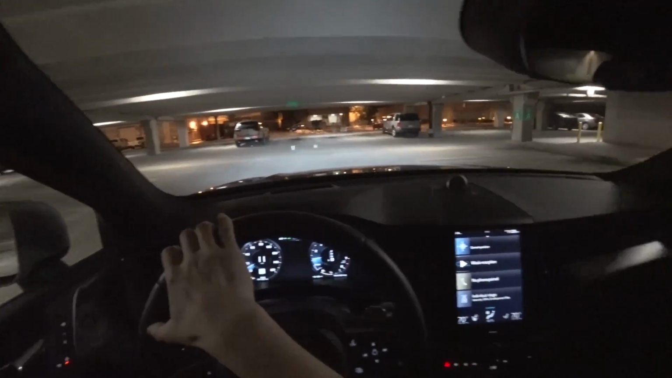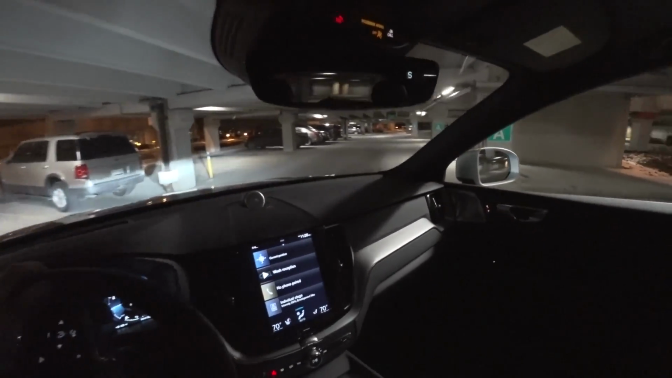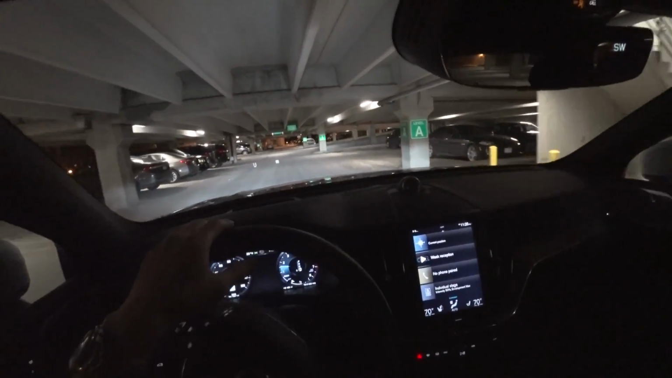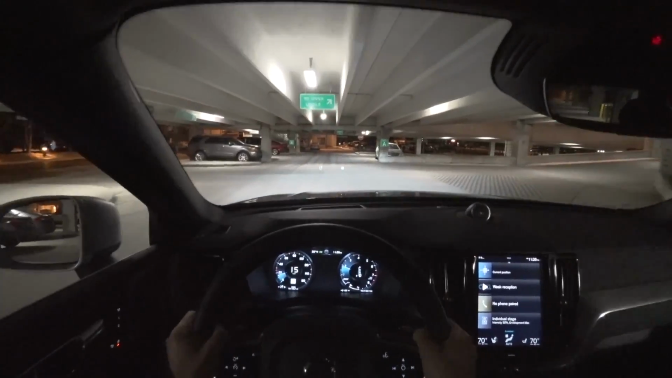Super light steering at low speeds. You can almost toss the wheel and it'll turn. It's luxury vehicle light. I love it.